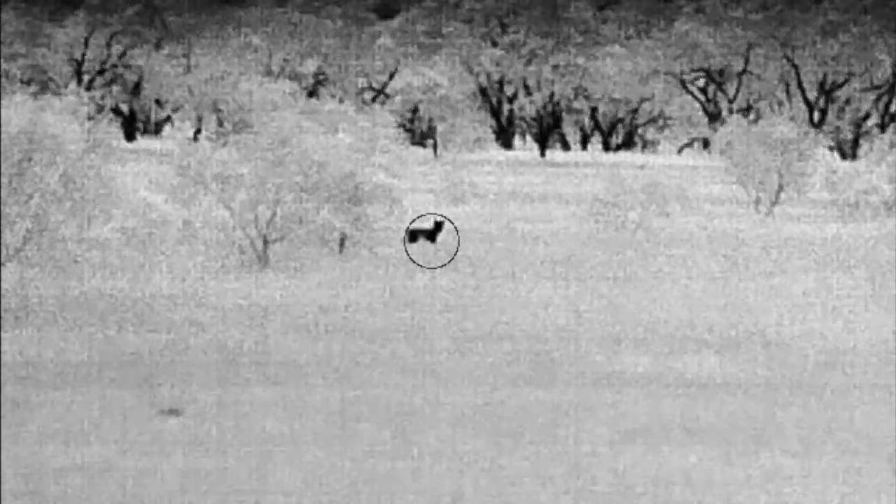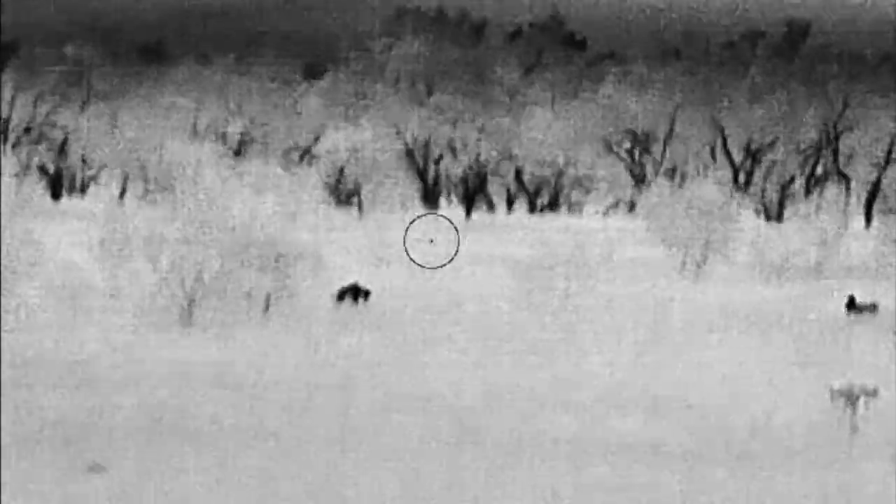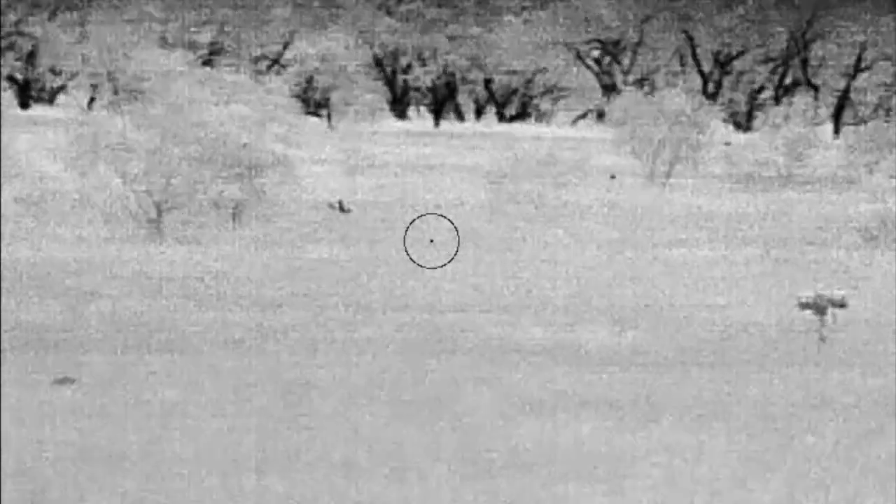It was a high spine shot that did a heck of a lot of trauma due to bone implosion. I went back to watch the shot in slow motion. The bullet definitely went where I was aiming.